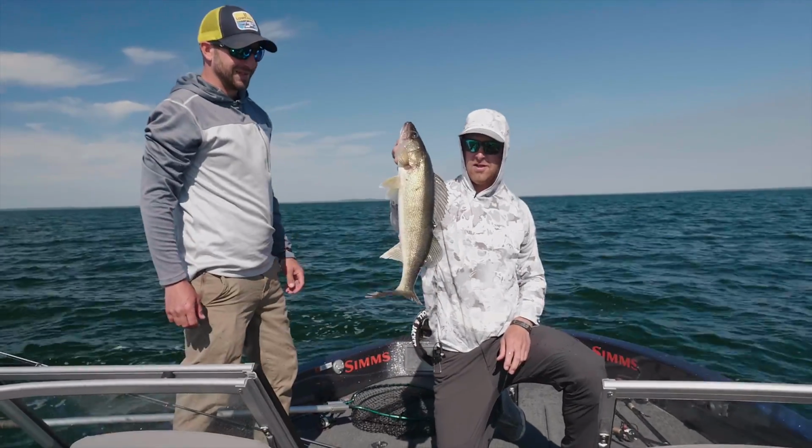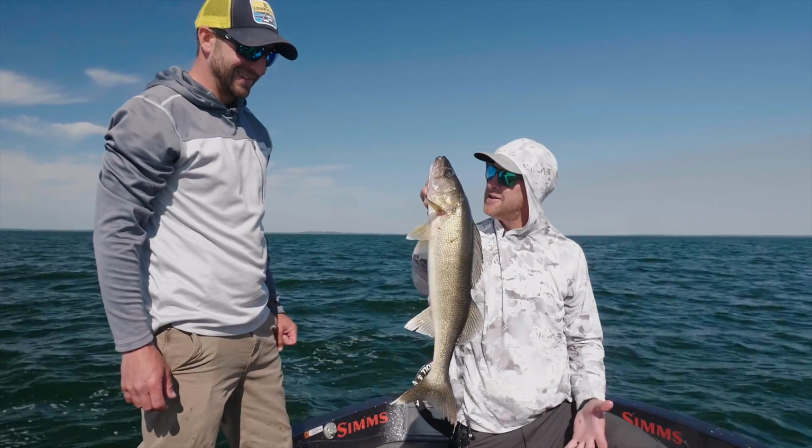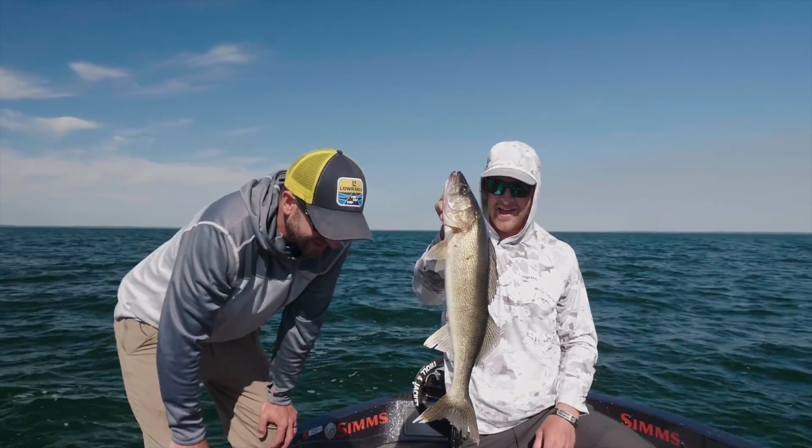Nice mudflat walleye. Beauty. Not on a leech, not on a creek chub, not on a night crawler. I'll take those every day. Right. Piece of cake.